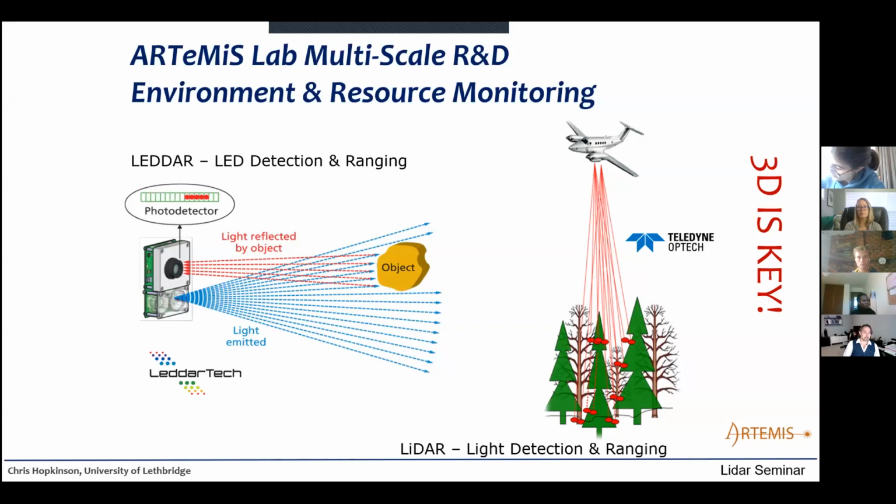And that is lidar. And so the title that I outlined at the beginning was LED to lidar, I think. Anyway, in our lab here at the University of Lethbridge, we work with various flavors of lidar, from very low-powered LED systems, which provide very short-range measurements, to high-altitude airborne lidar systems.